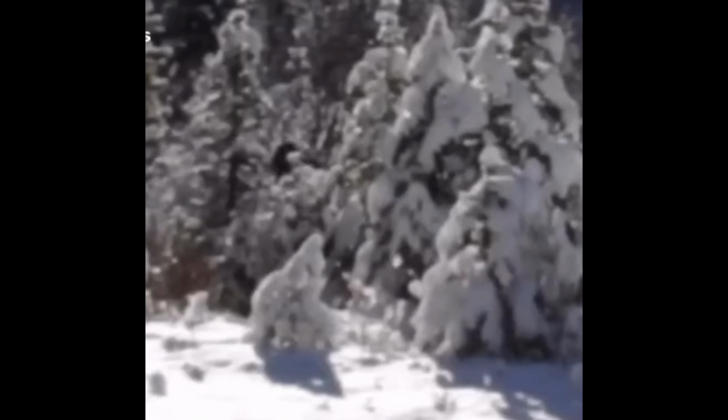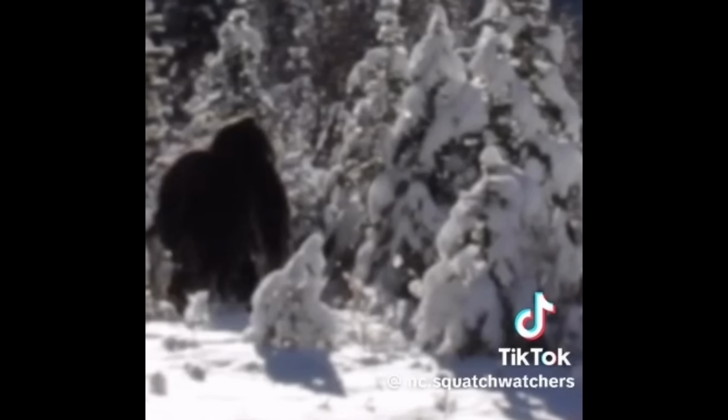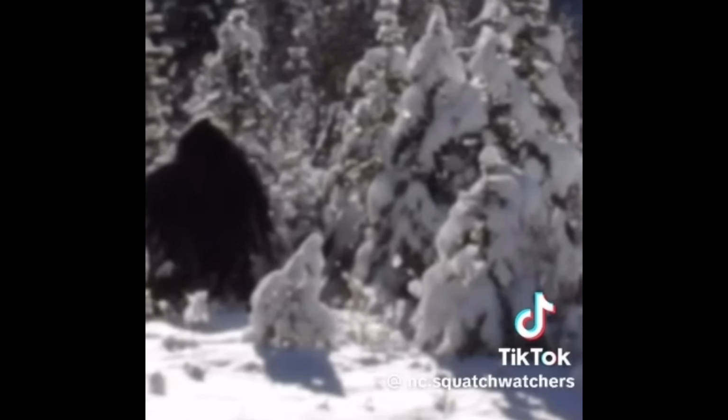It appears this elusive creature didn't notice the trail camera until it was too late. The trail camera glitched a little bit as well, but this being was still very clearly videoed. If we take a closer look at this dark hairy creature, we can see its hair is very long on its entire body. But because of its dark appearance, we can't see any of its facial features, adding more mystery.